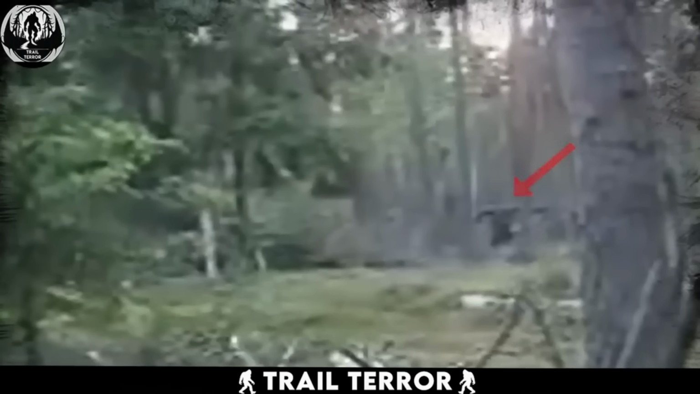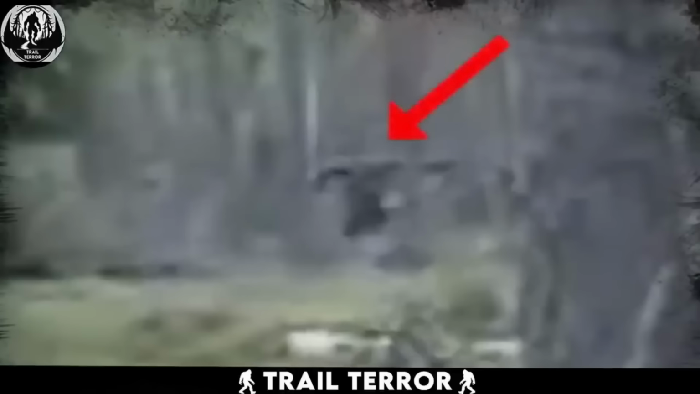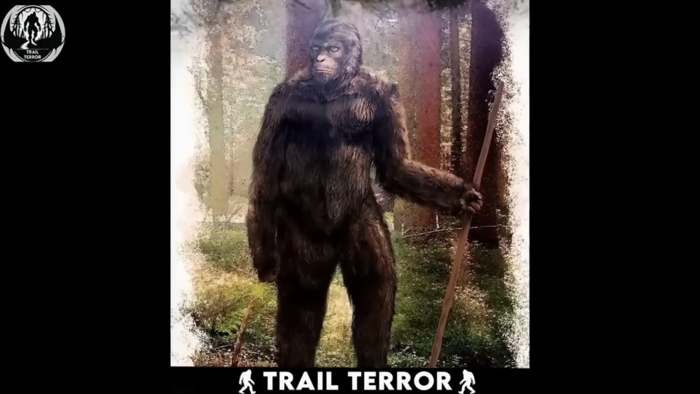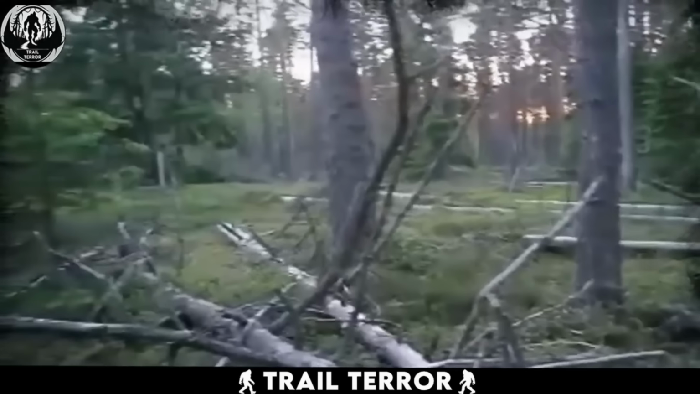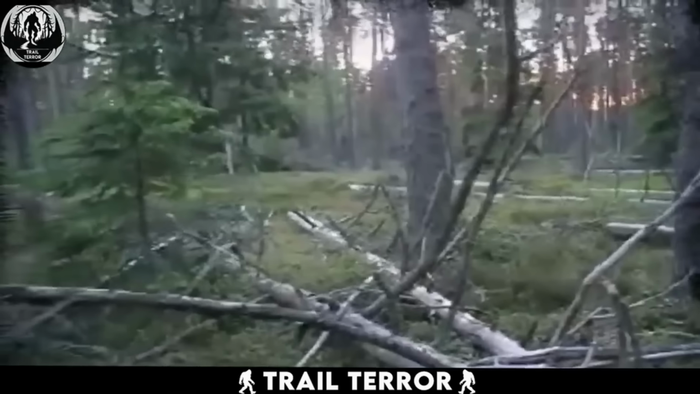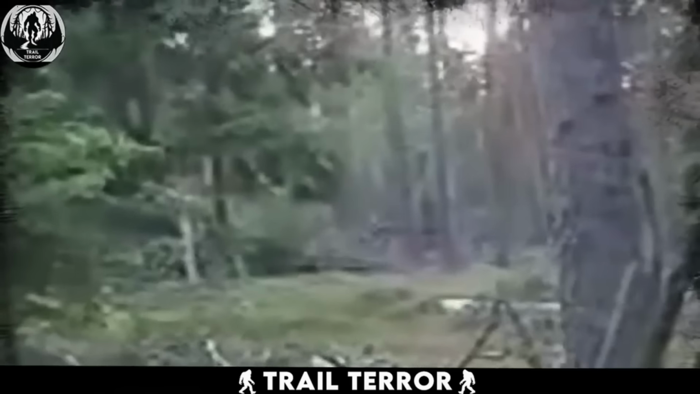It's huge and notably runs on 2 feet, bearing a striking resemblance to what many people would identify as Bigfoot or a really giant rake. The creature's size and bipedal movement are particularly noteworthy. They are human-like sprints, but also have something animalistic about them, something that will surely scare you to the core if you